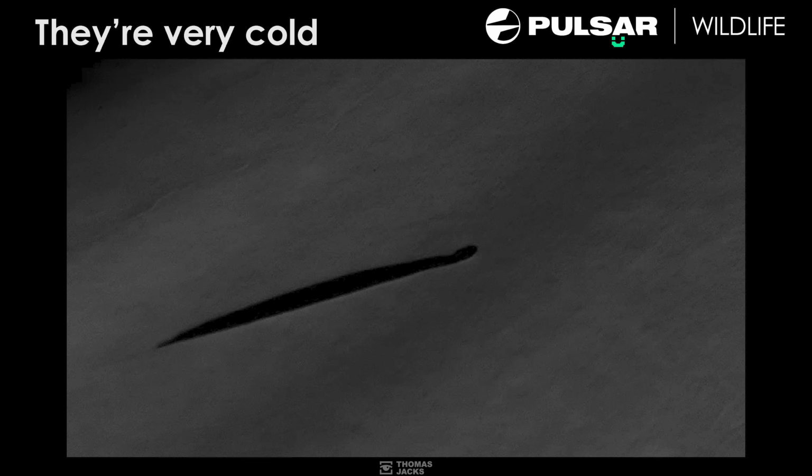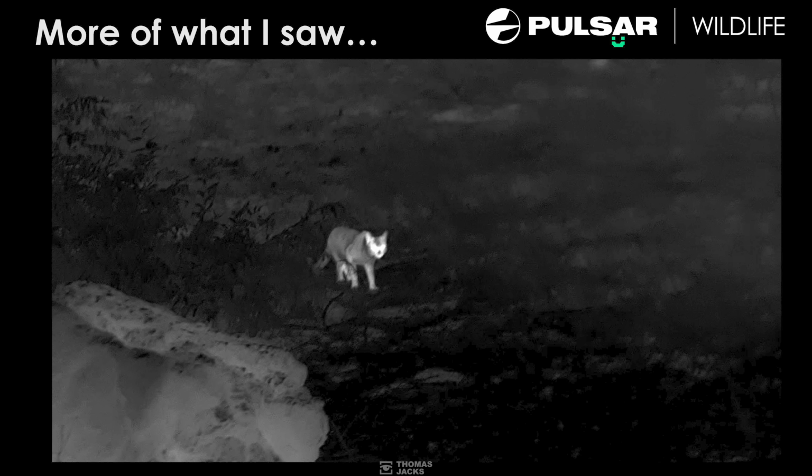So here's more of what I saw. This is a small cat. This is an African wildcat, another one part of the Secret 7 of South Africa. A very beautiful looking thing. But again, just something you're not going to see with torches. Or you might see it, but it's very difficult.